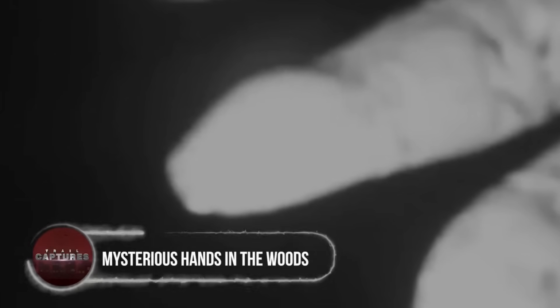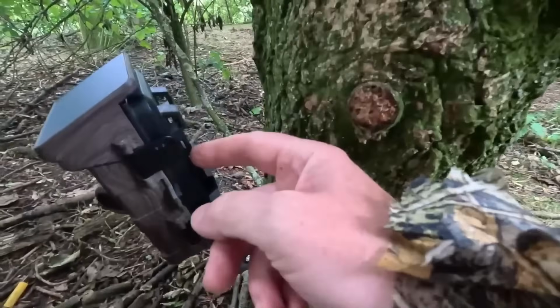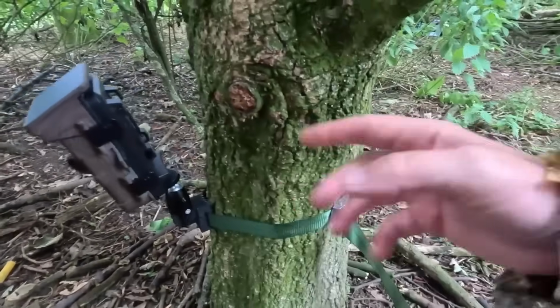Mysterious hands in the woods. Trail cams in the Canadian wilderness continue to capture enigmatic footage, revealing a rough hand reaching out from behind the camera. The long, skinny fingers and arm raise questions about its origin.